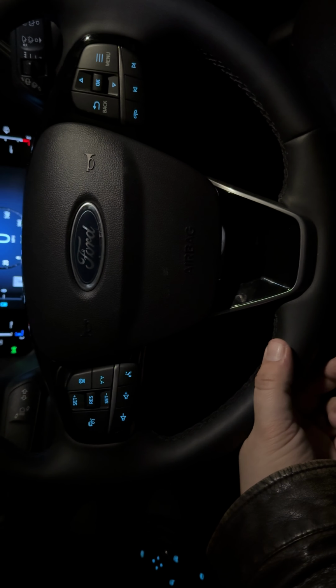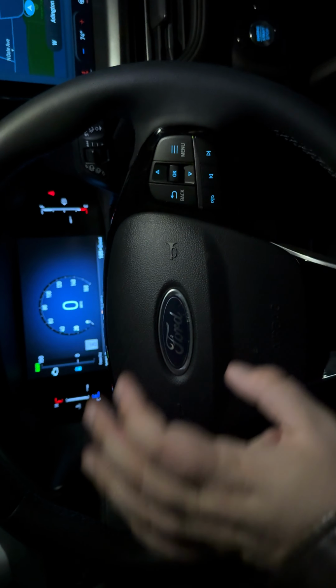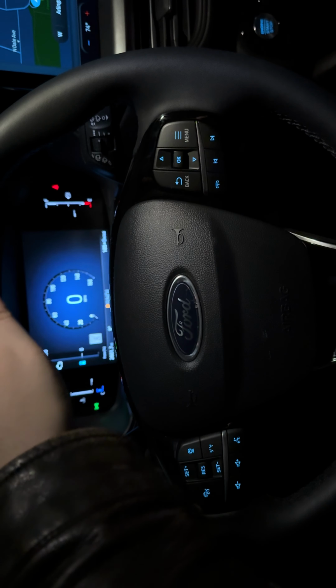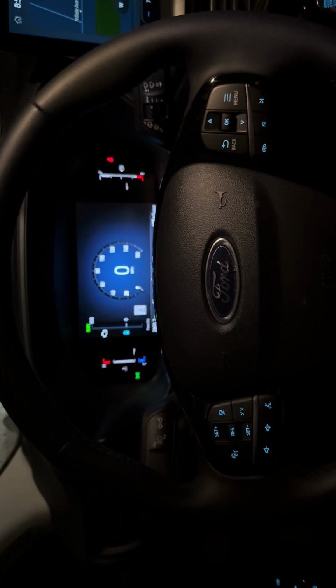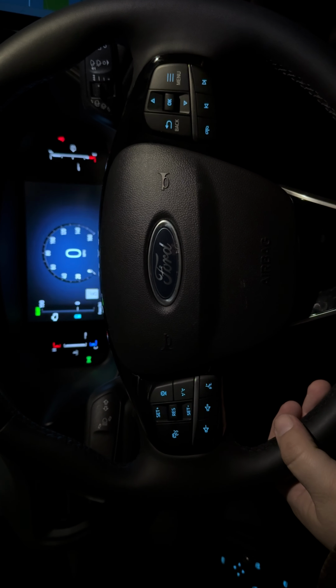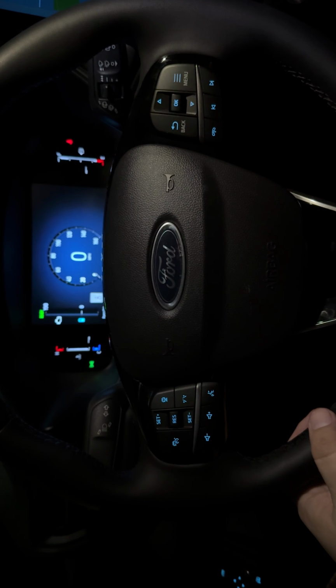I feel it, and the main points are probably here and here and here, at the 9 and 3 and the 1 and 7 points, I feel like. But it is nice, and I enjoy it. So the heated wheel is something I really want in my next car, being a Chicagoan.